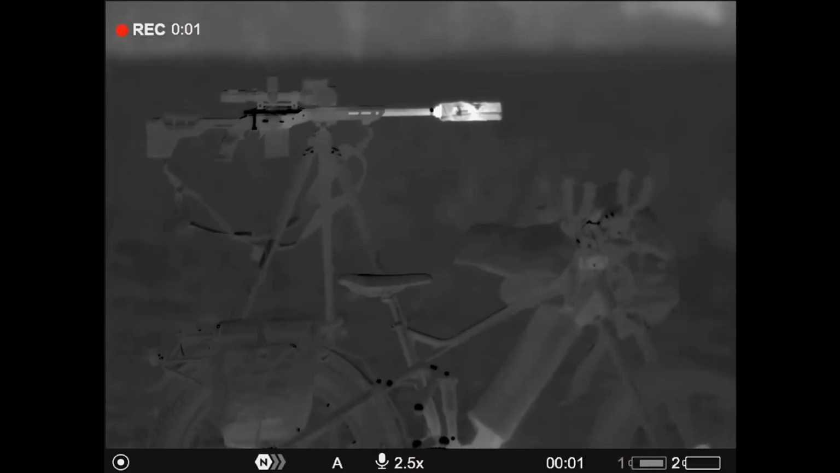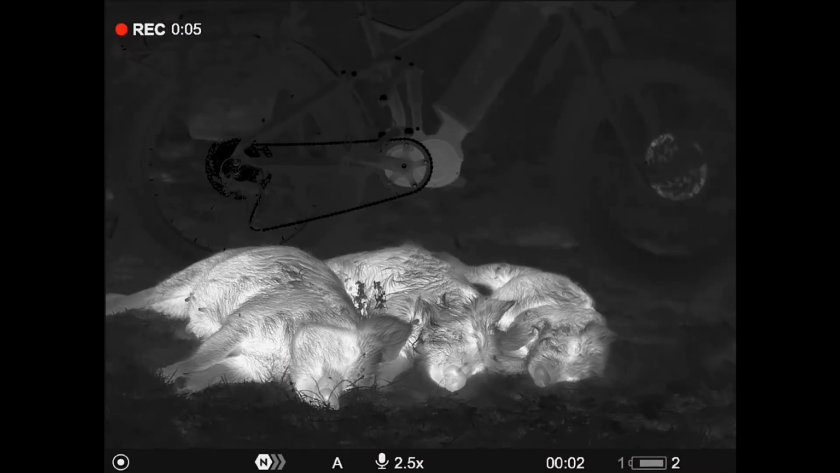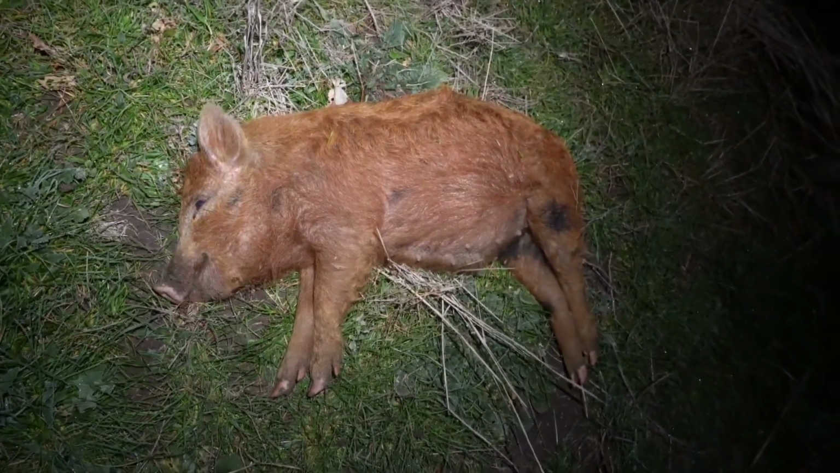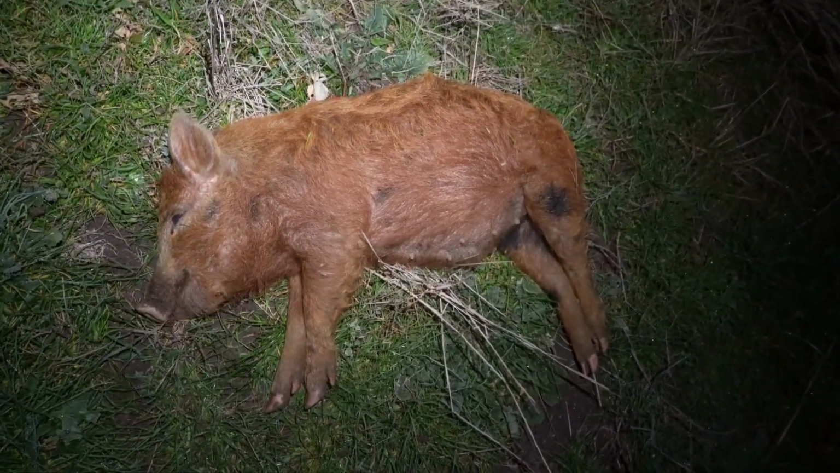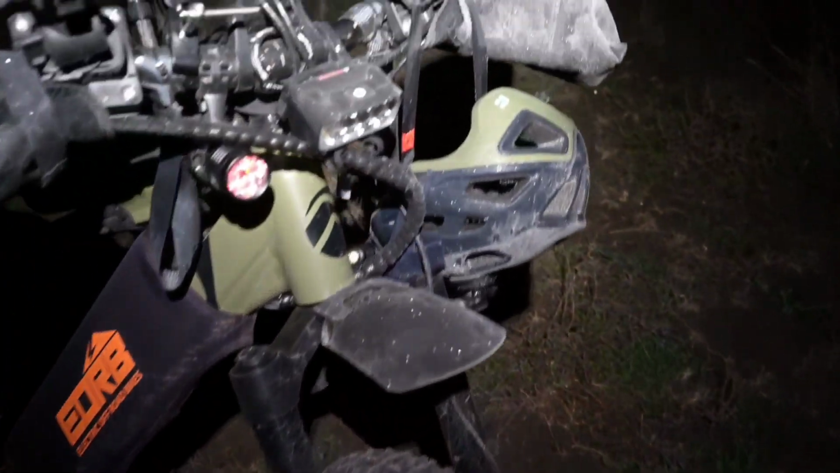One nice, very warm suppressor. I'm not picking all those pigs up. Some of them are rather messy. The things you see when you turn the light on. I've shot myself a ranger. No, I don't have whitewashed wheels. It is just really freaking cold.